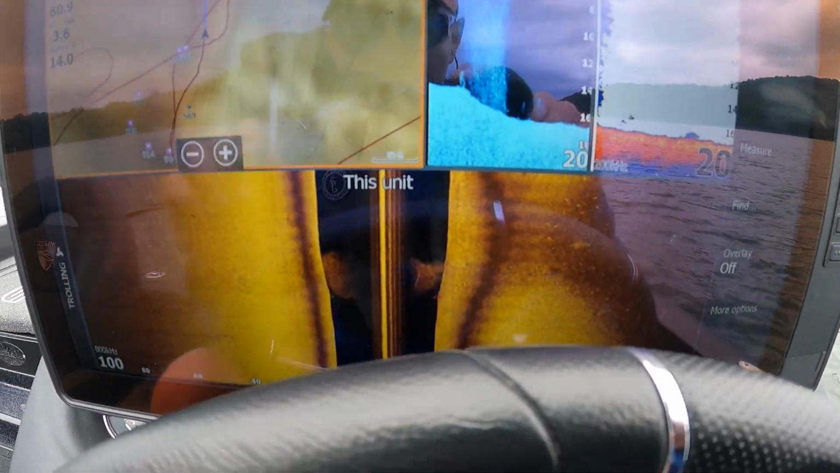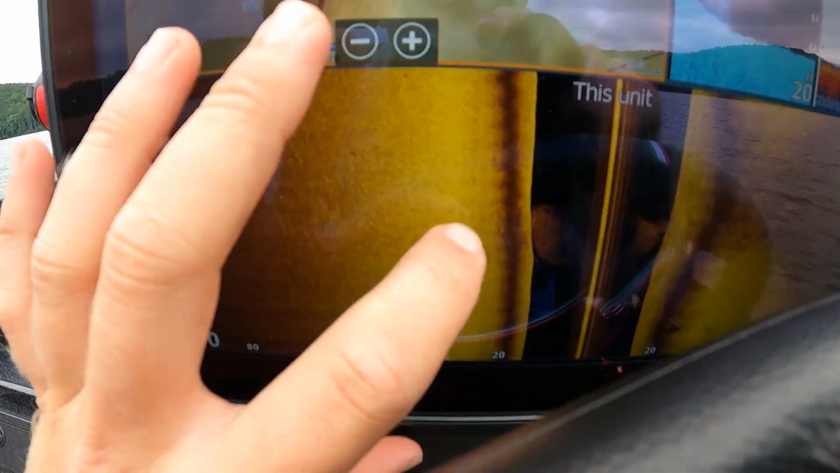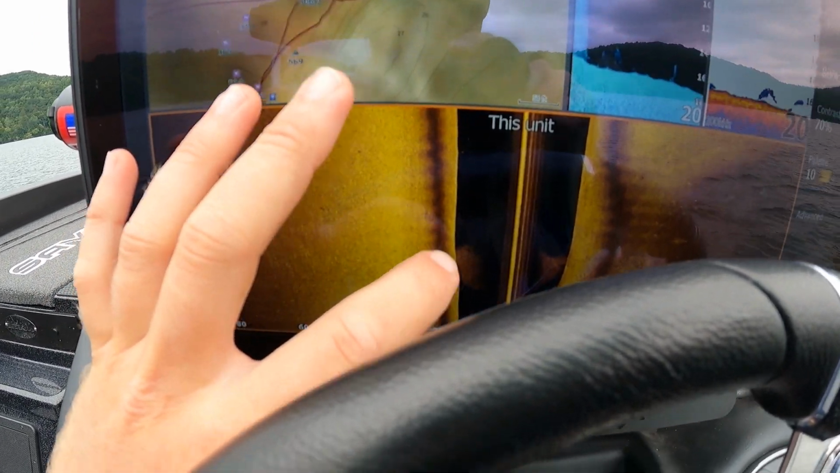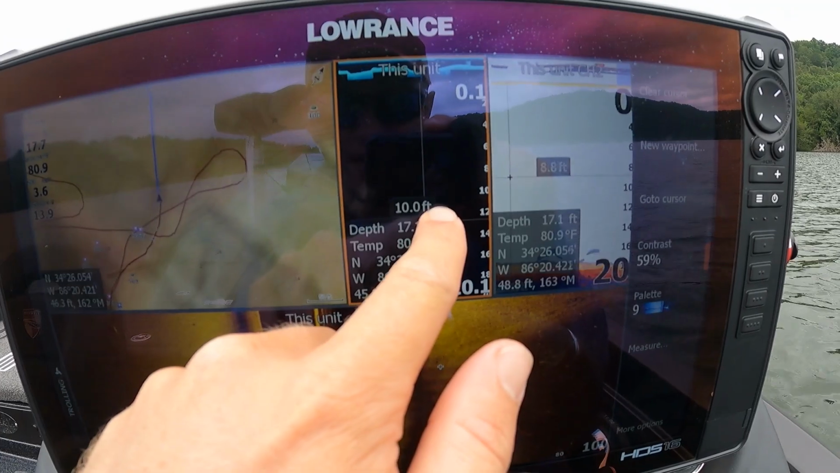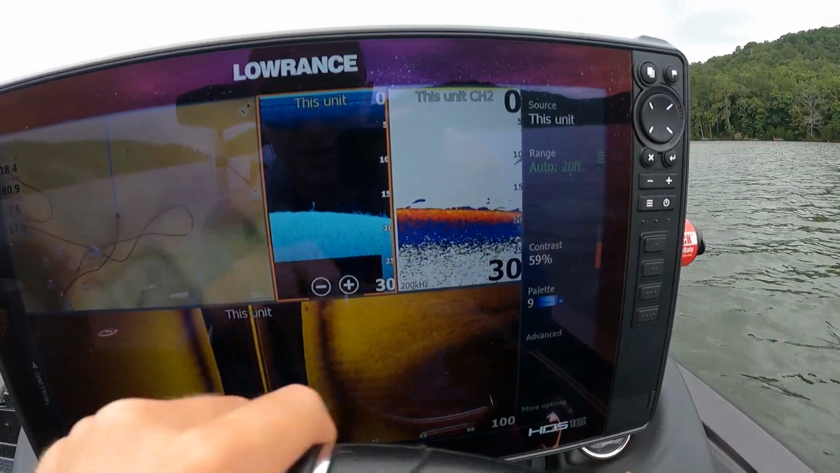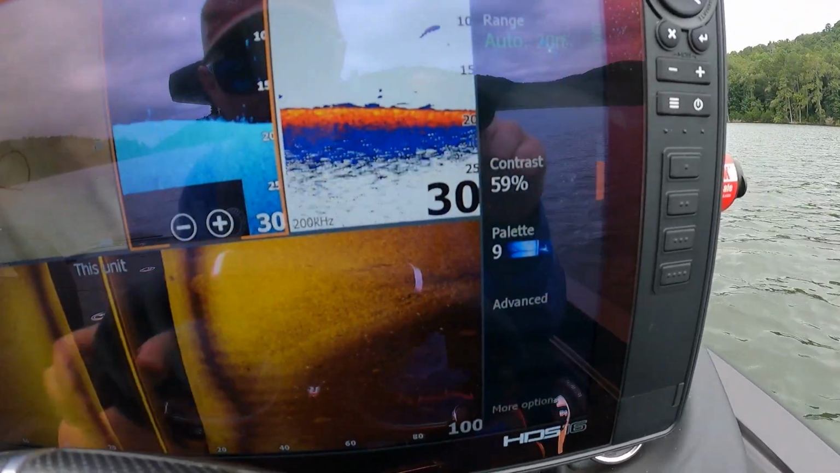So I just went over this big ball of bait fish. You guys can kind of see it right here on the side imaging. There's that faded blip of bait fish, but if you look up here on my down imaging, there's that giant school of shad that I just went over. Pretty cool. I just wanted to show you guys that.